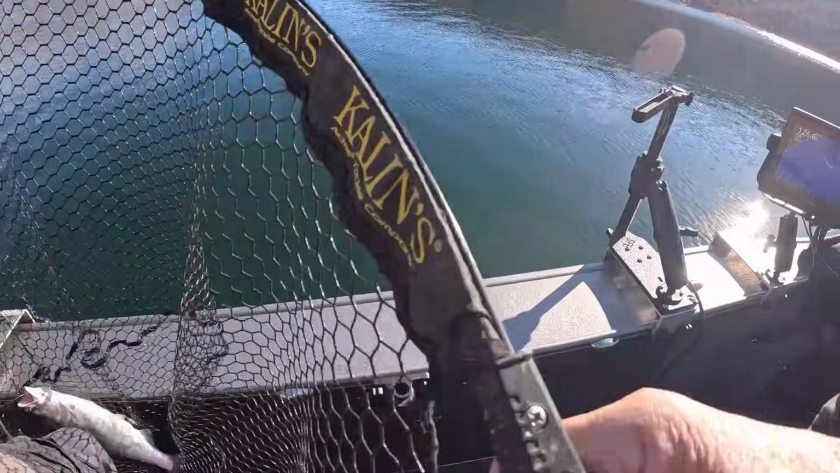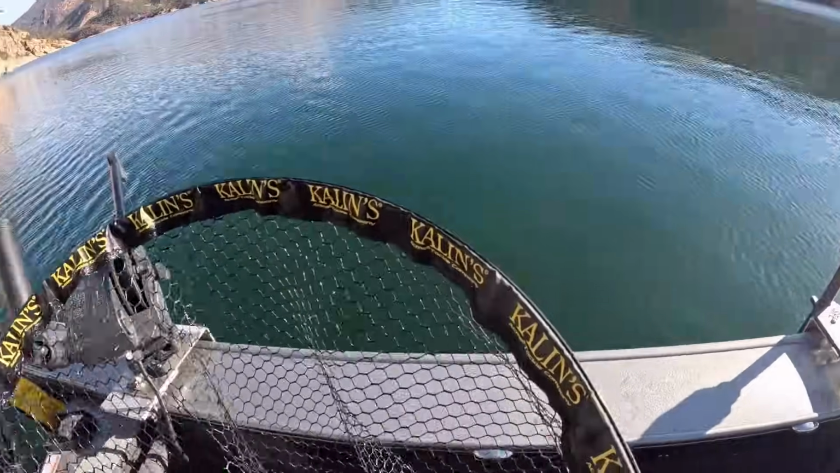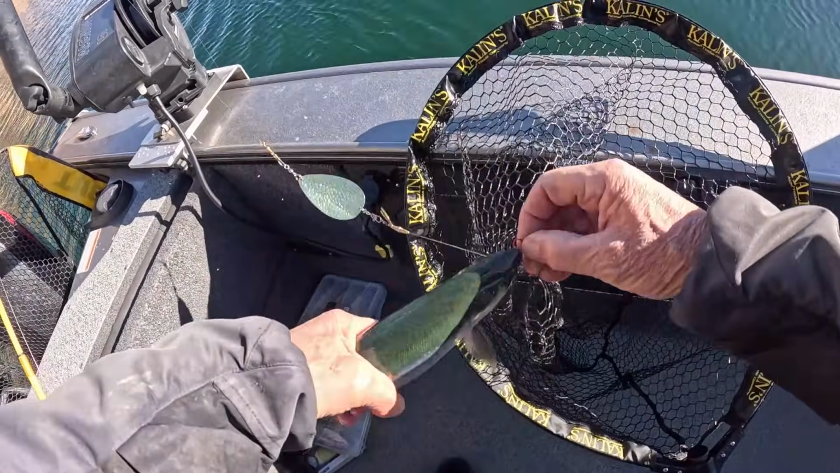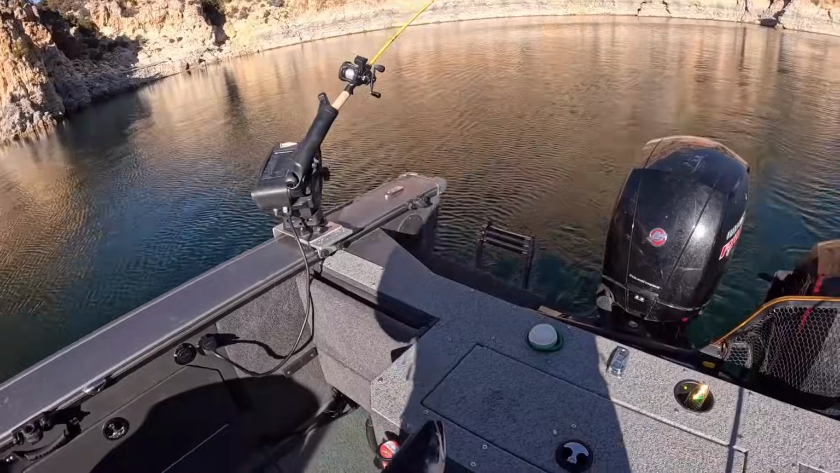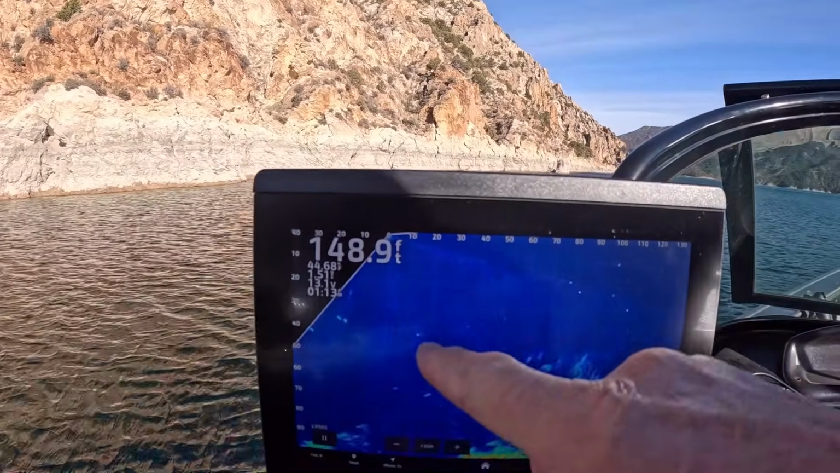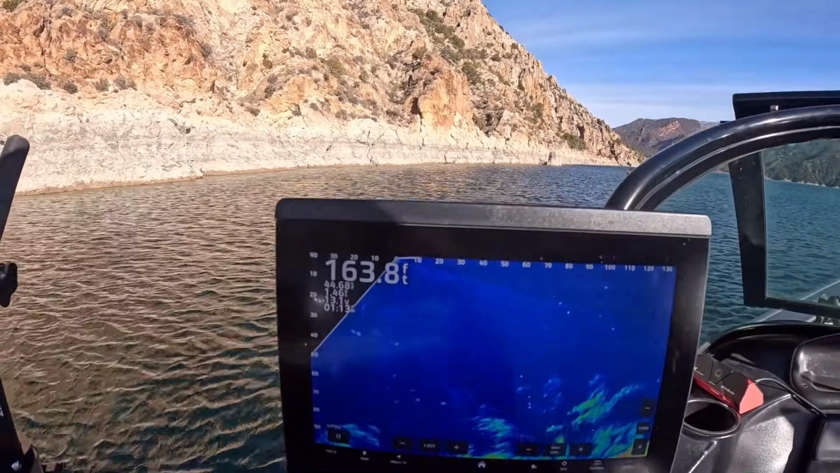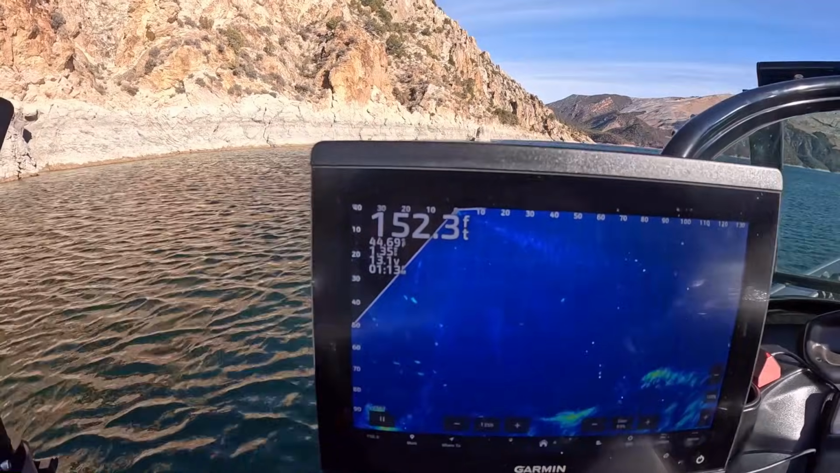Well, that's number 2. So I only have one more kokanee to get. Once again, came on that gold spinner. It's a good one. What I'm looking at here, see all these fish at 40, 50, 60 feet. I believe those are kokanee, but that's what they look like.